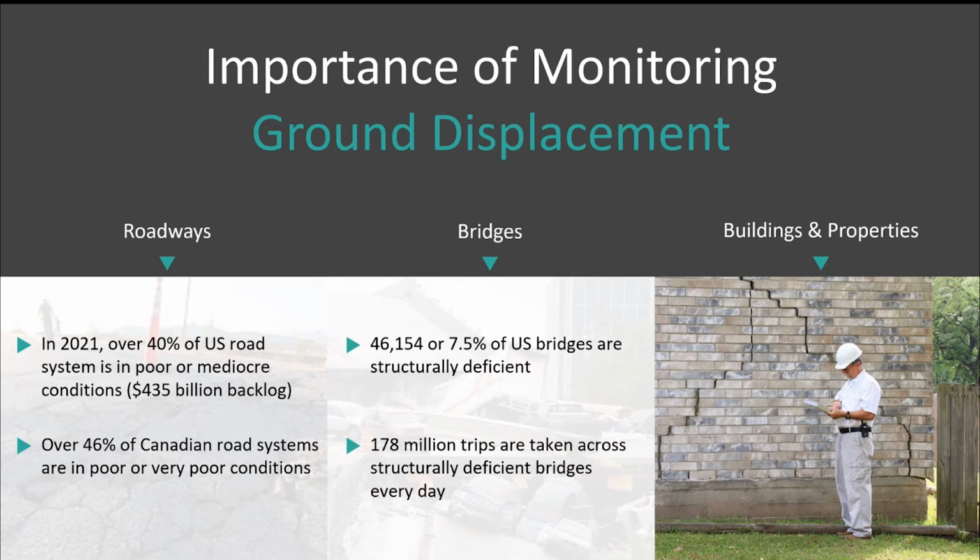If we look at bridges, this is another area where subsidence can be detrimental to the structure itself, but it can also be an important precursor of a potential failure or very expensive damage. If we look at the United States, a very alarming number: about 46,154 bridges, or about 7.5% of the bridges in the United States, are considered structurally deficient.